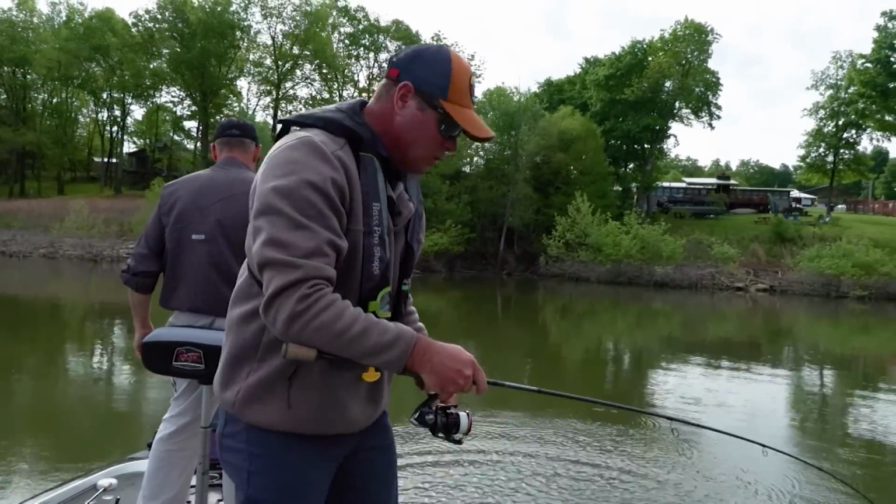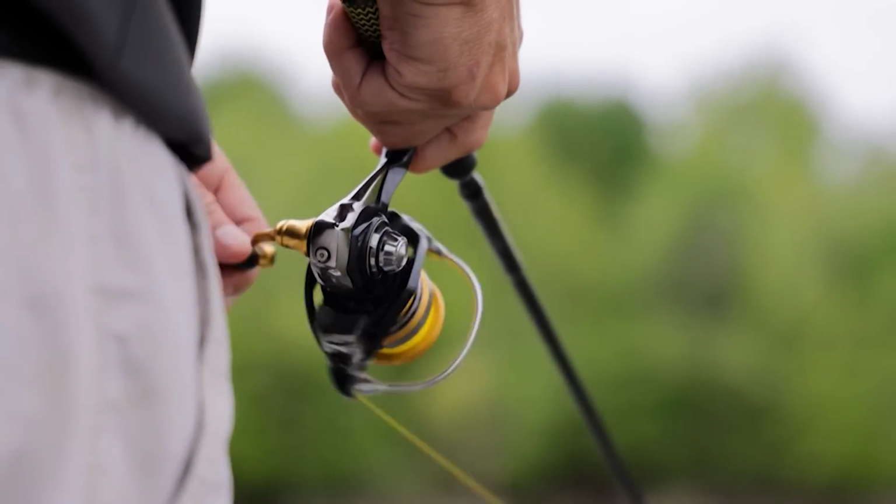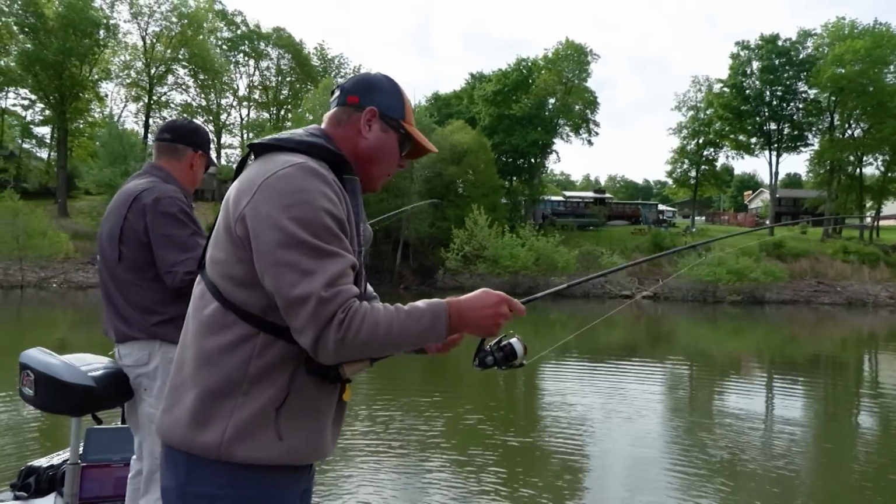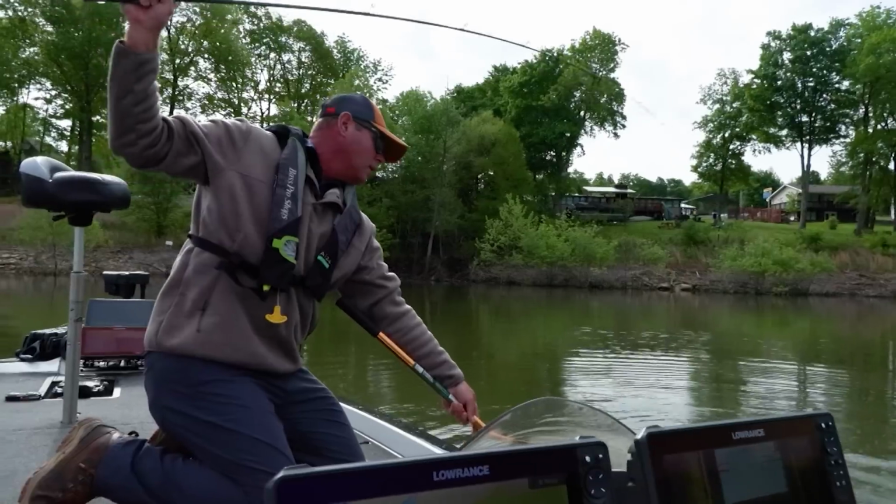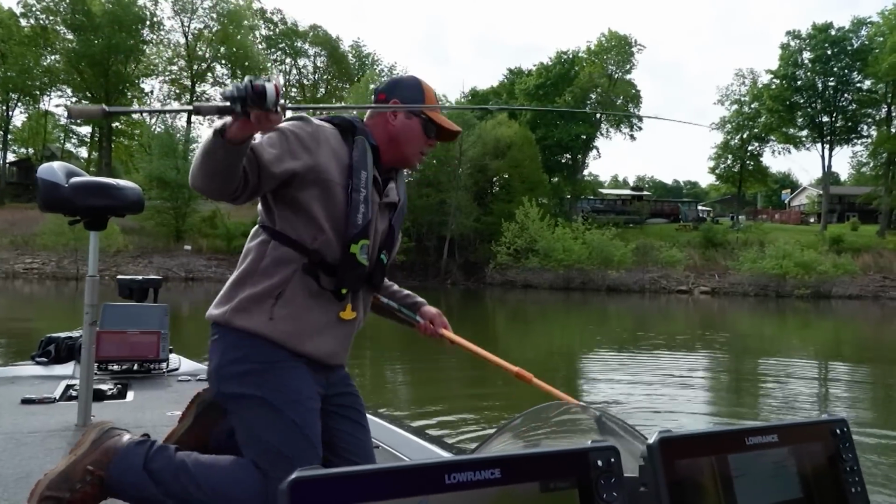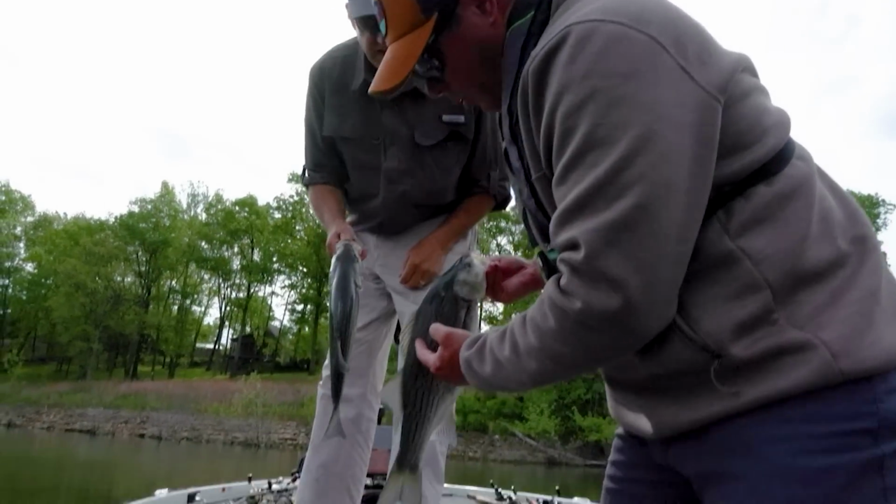I'll tell you, the cool thing is too, some of these fish are actually tagged here. When I get this fish in, I'll show you where the tag would be. Oh, and I got a pretty good one over here, Chad. There's such hard fighting fish. Yeah, I don't see either one of these. They're not tagged. Where would it be at? It would be right there.